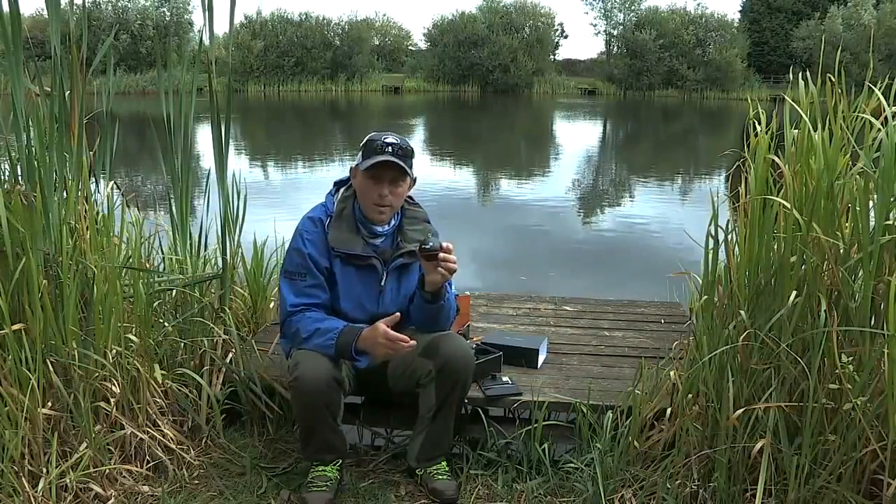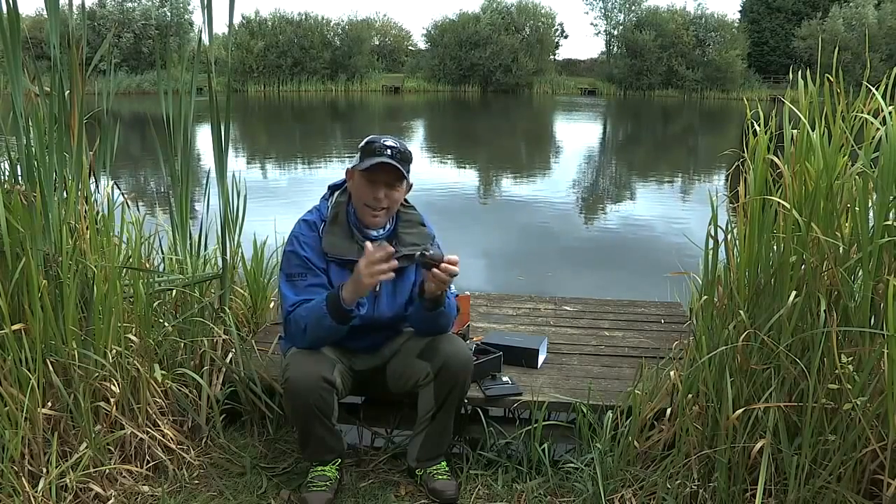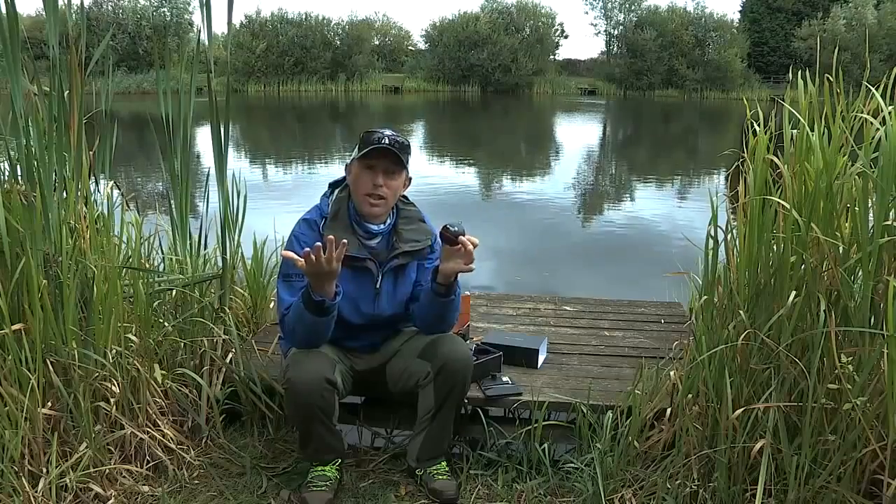So, what is the Deeper? Well, without sounding like a double glazing salesman or forcing the product on you, let me just tell you a little bit about what this product does. And the first question I always get asked is, what is Sonar? What does the Deeper do?